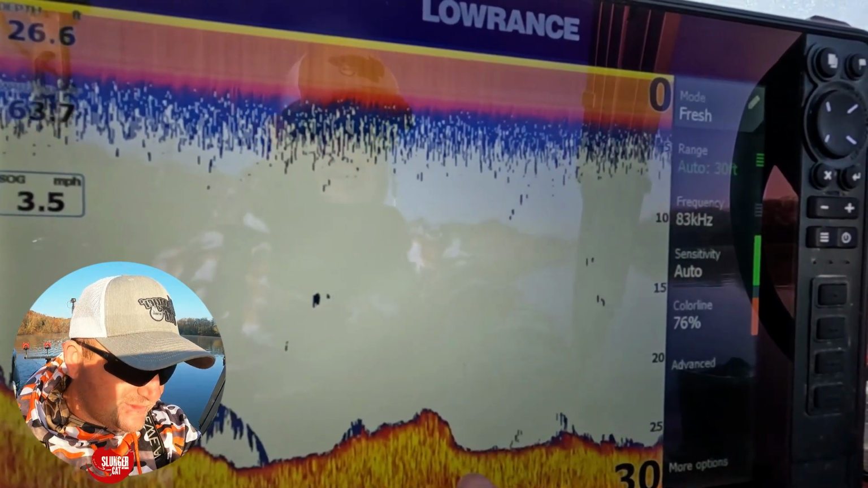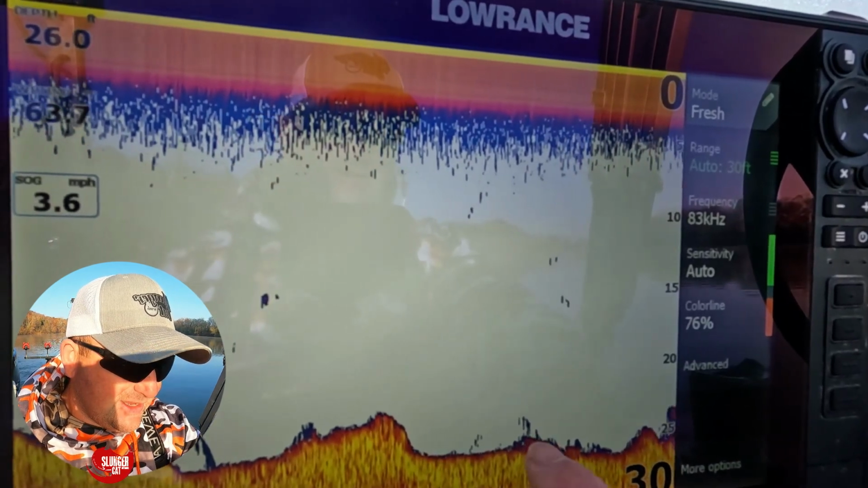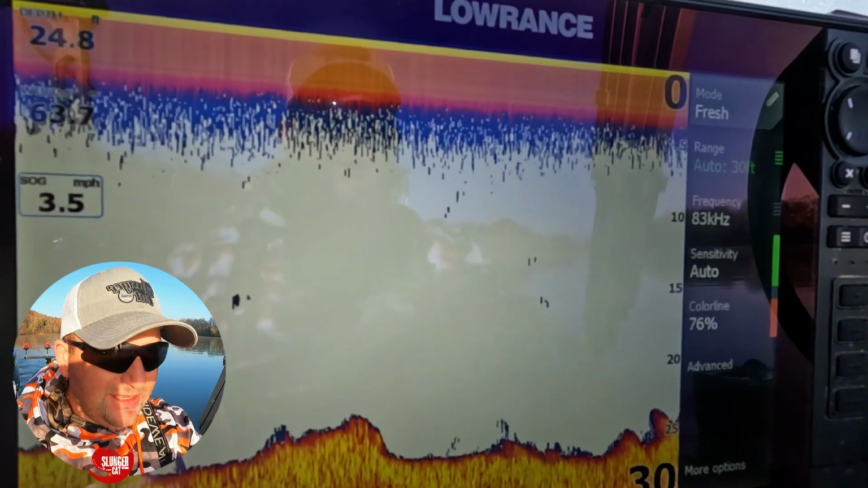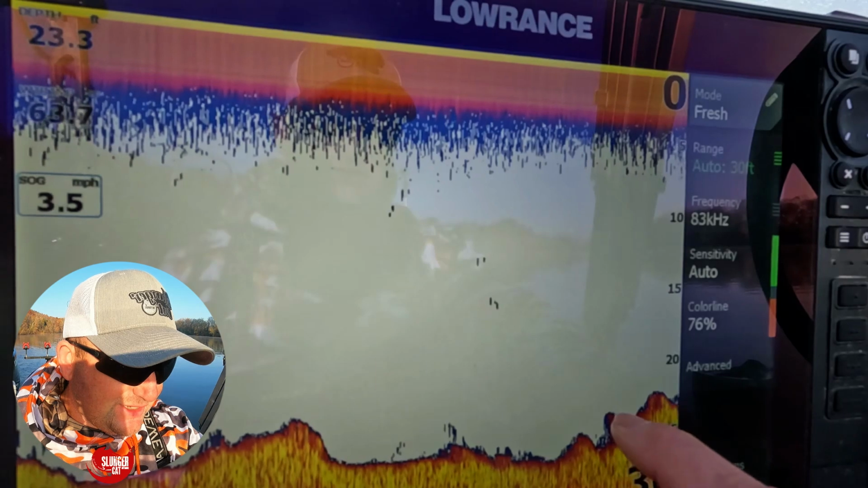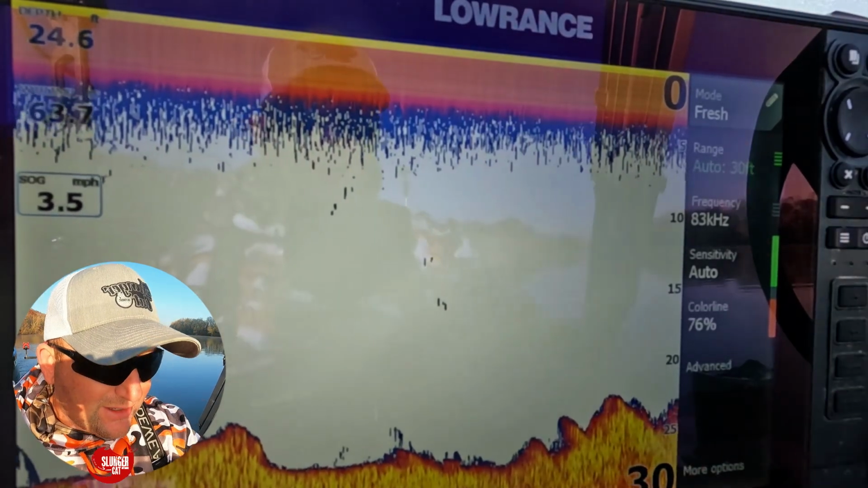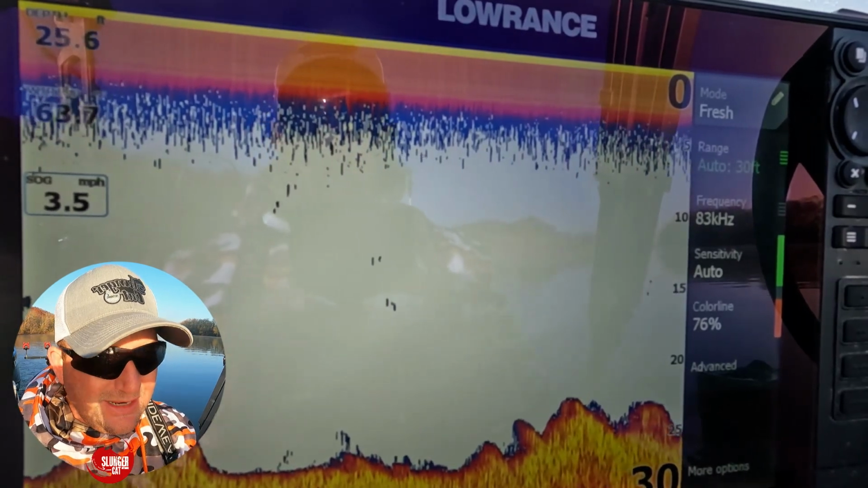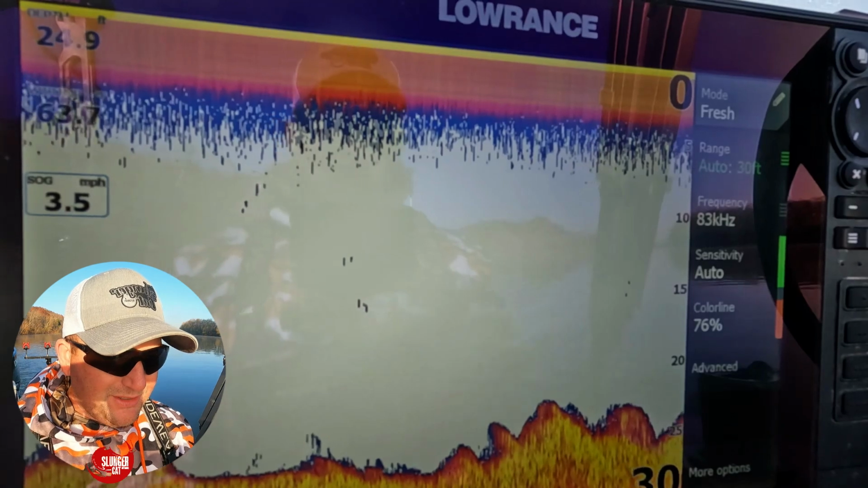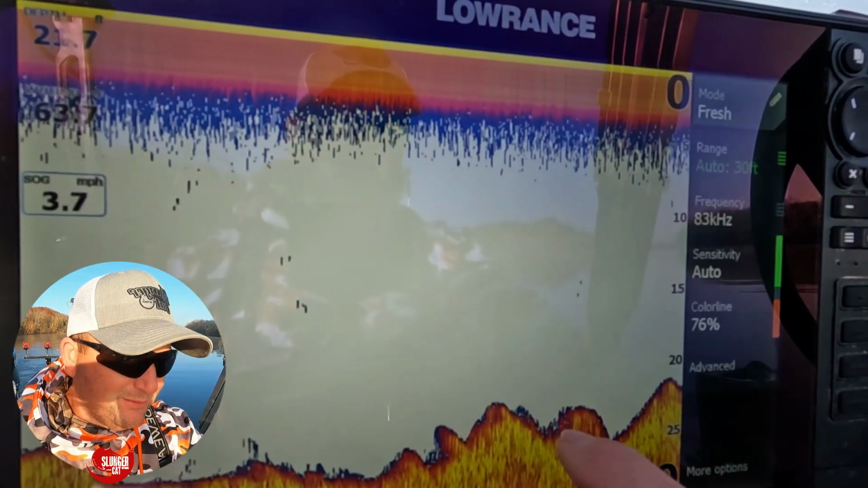Remember, yellow is going to be your hardest return, and then as it comes up and gets softer, wood is going to be softer than rock. So these color changes that you're seeing, this is wood structure, and this is directly under the boat in the cone. The deeper the water, the bigger the cone, but the shallower the water, the more narrow the cone. So this is pretty much straight underneath the boat.